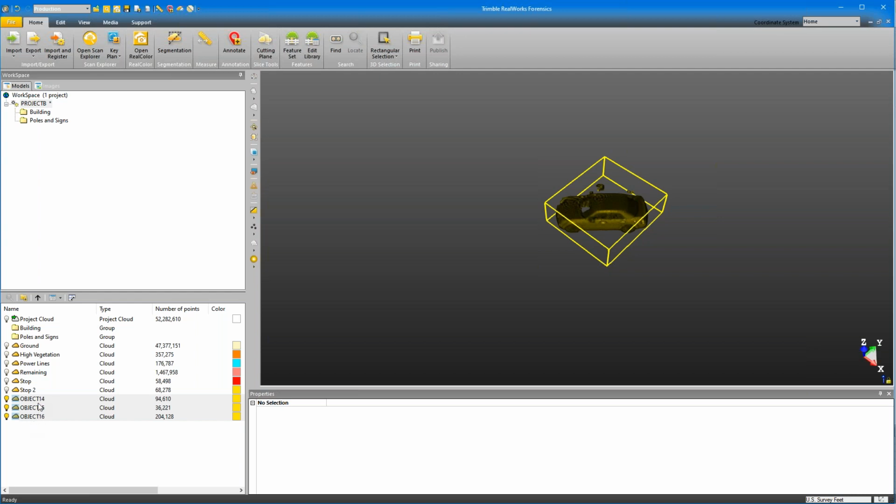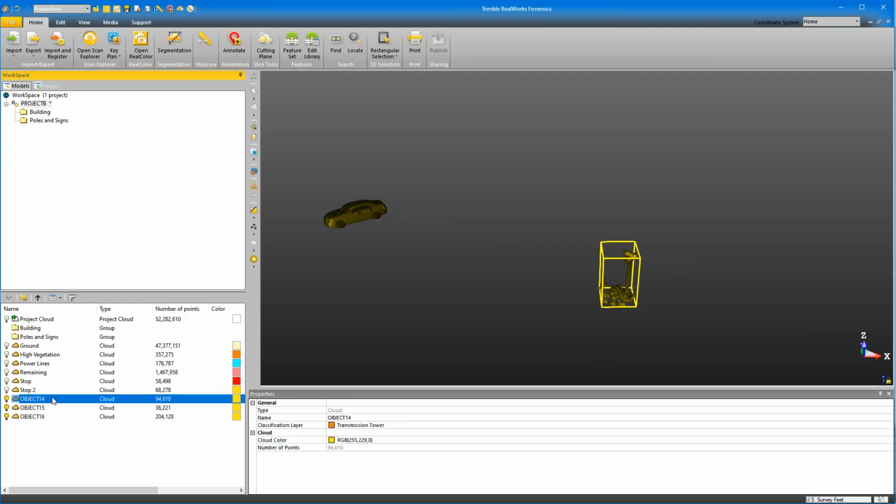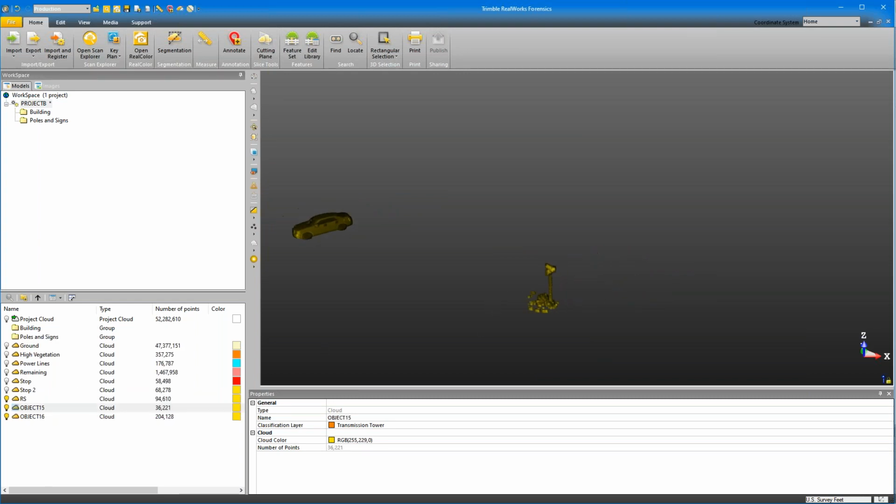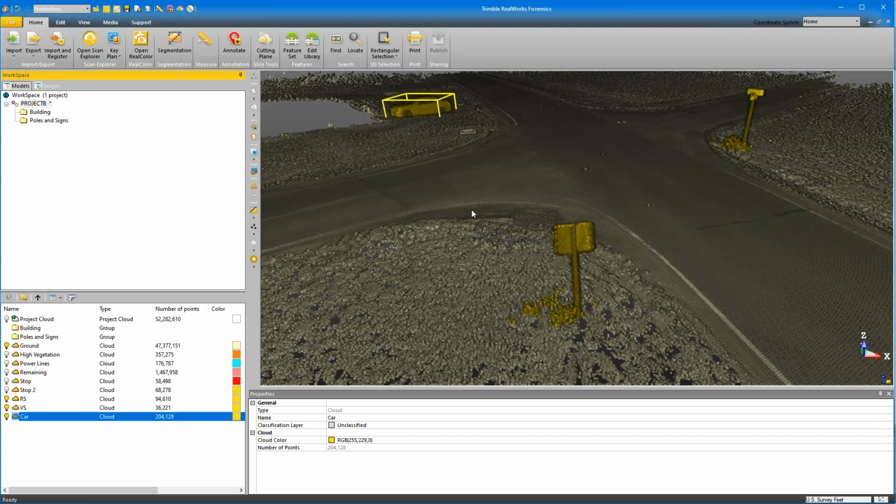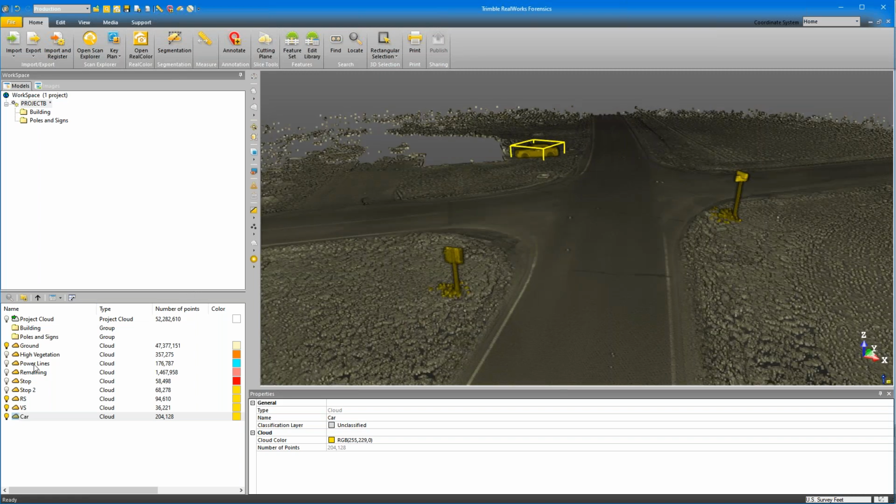So I've got 3 new objects. I'll get zoomed out. And I have my road sign. So I'll rename that. I have my village sign. Call that VS. And I have my car. So now I have the things that matter to me for my case, and you'll notice that this road is nice and cleaned up. I'm not going to have to worry about diagramming or having any problems with this point cloud when I take it into Reveal.